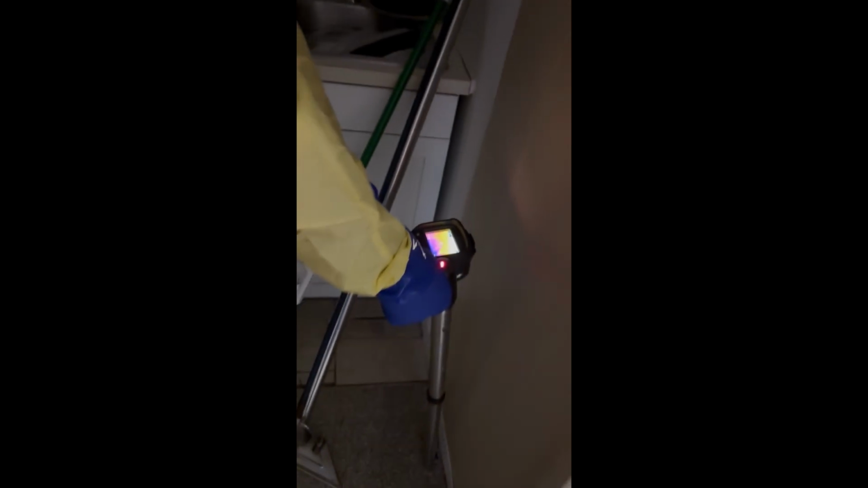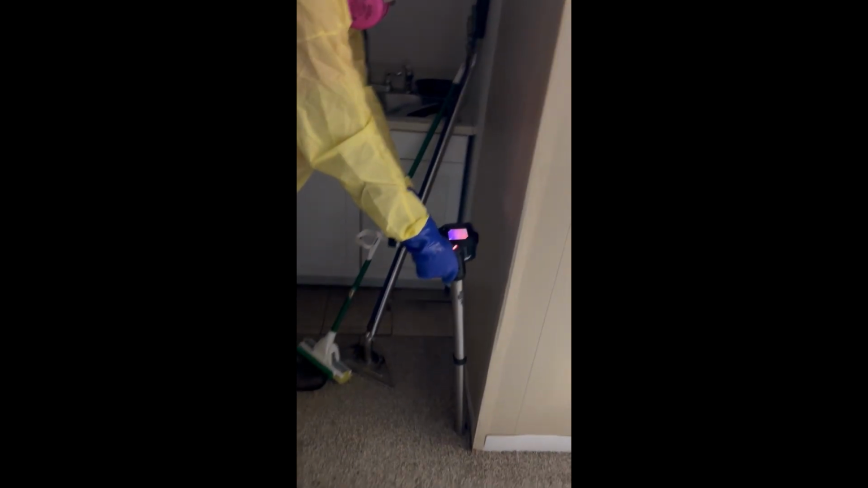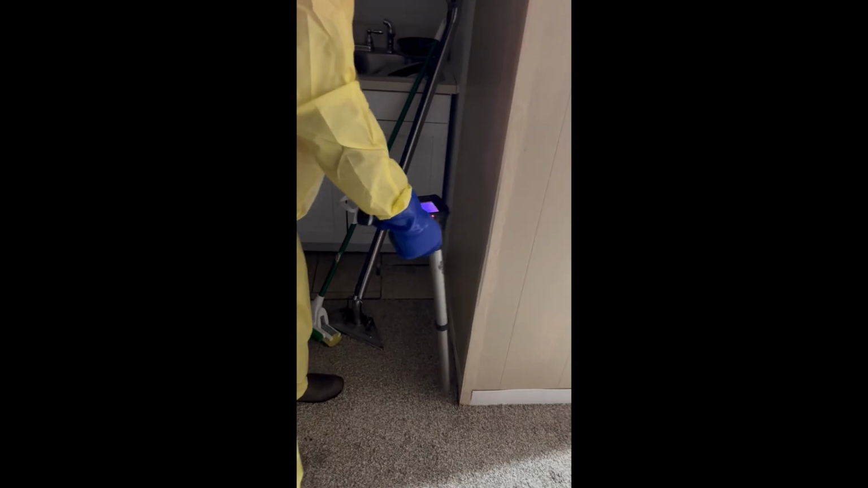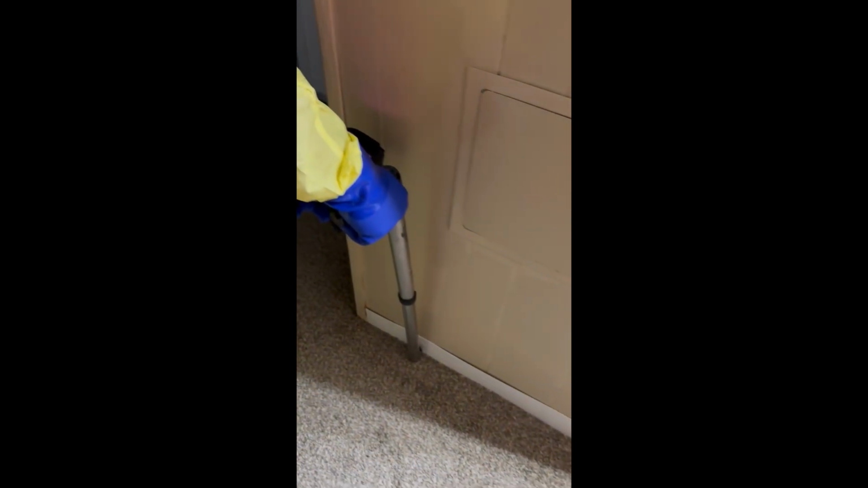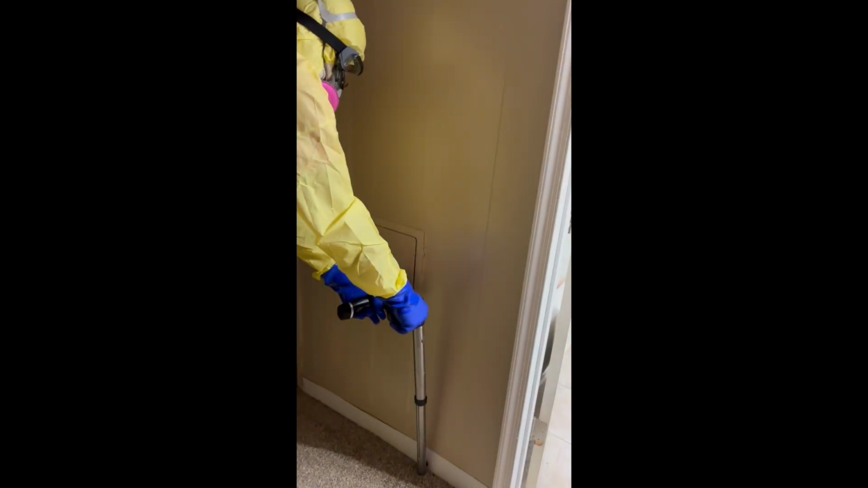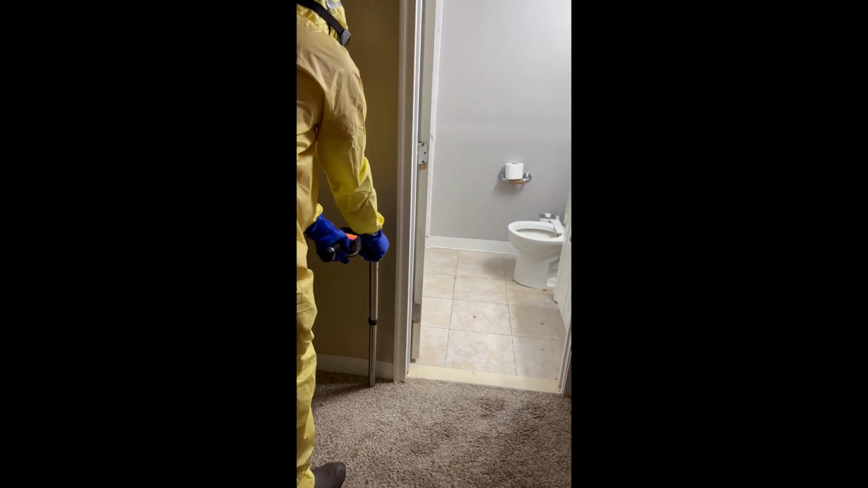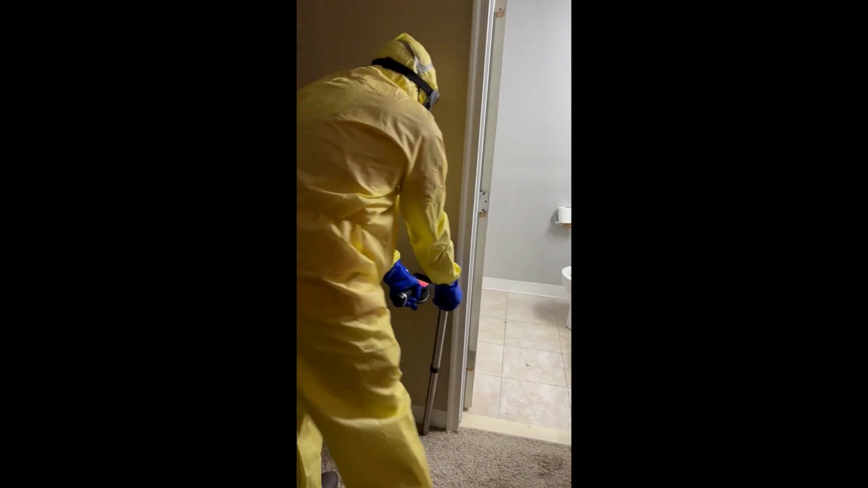Toilet overflow. And basically, the toilet that overflowed. You actually can see all of the moisture that started to come through the walls. It penetrated straight through, going inside. You see all of it, the whole thing.